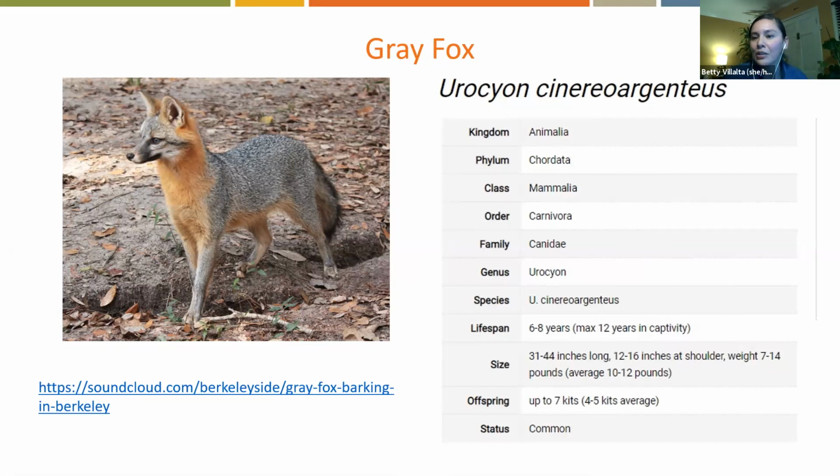So gray fox are very distinguishable by the gray top, the peppery gray on their backs, and they have a reddish brown on the side, chest, and the back of the legs. And they have the long bushy tail with that black stripe down the middle. And they have those pointed teeth and pointed muzzle and long hook claws. So they have pretty long claws, which is distinguishable.